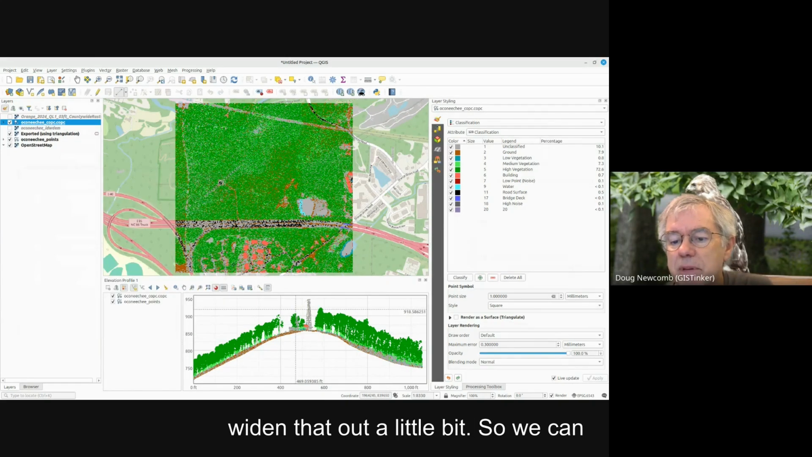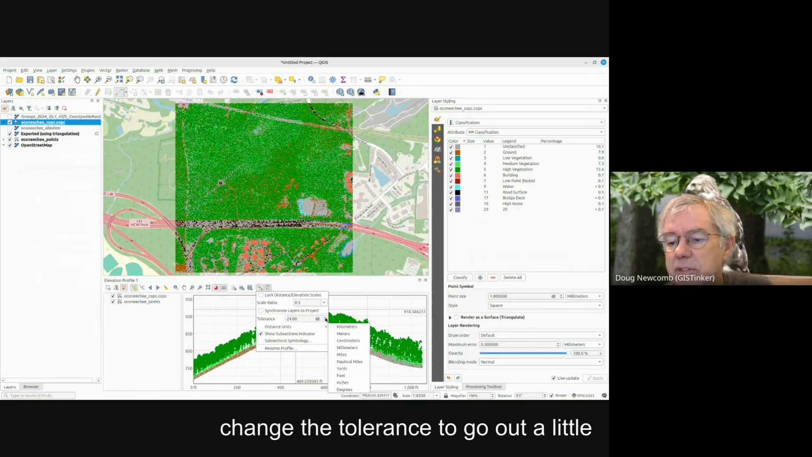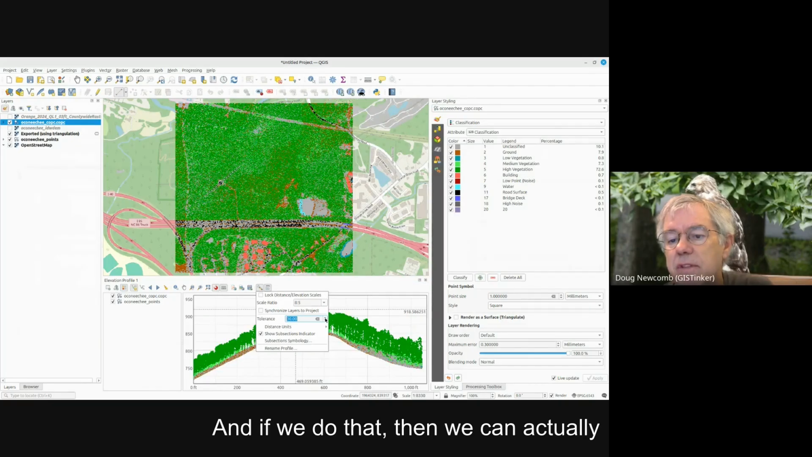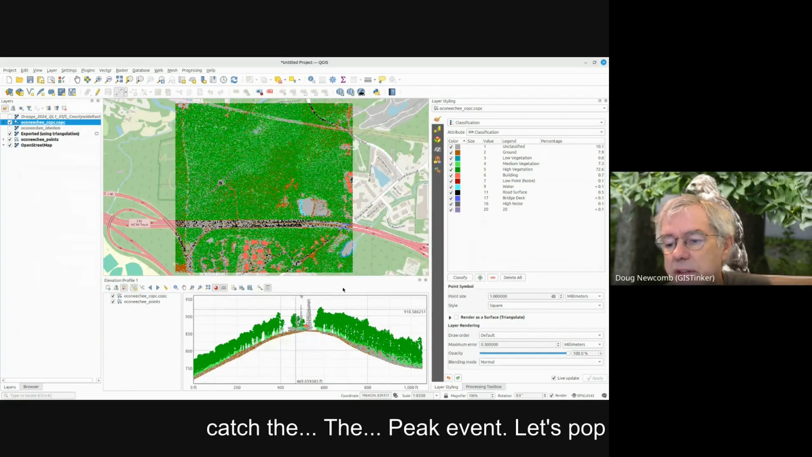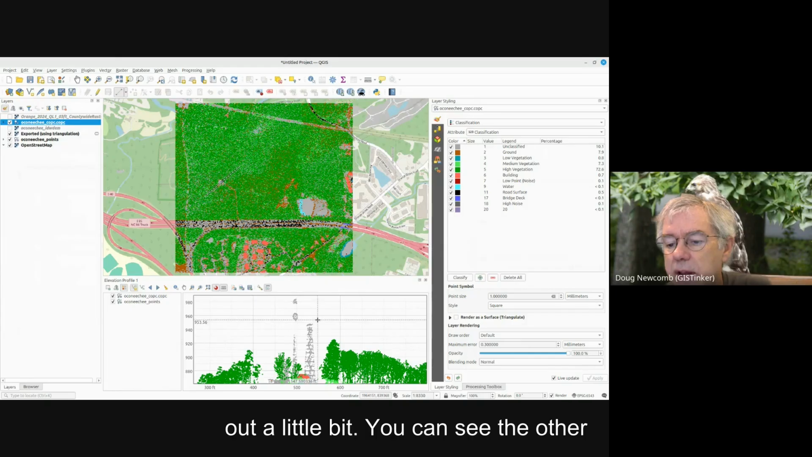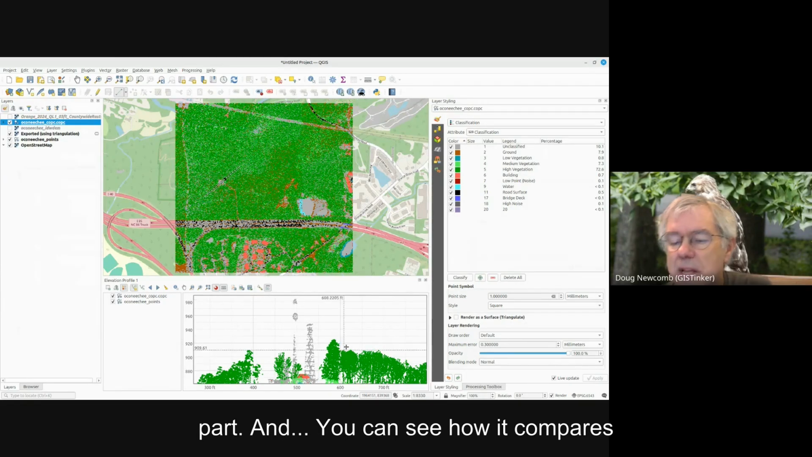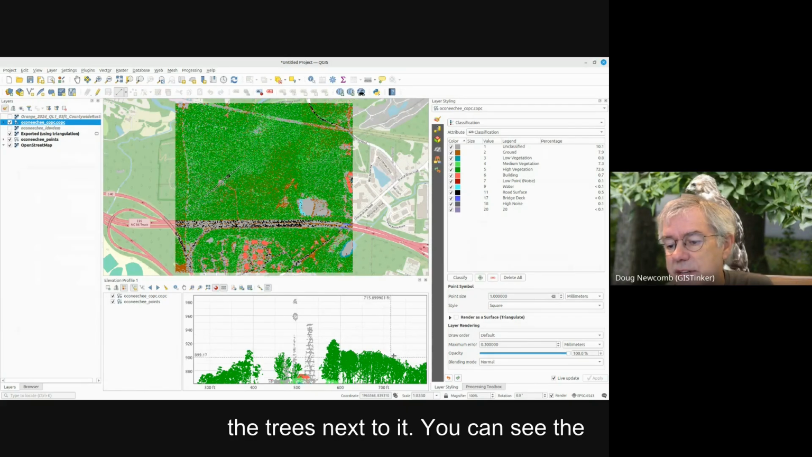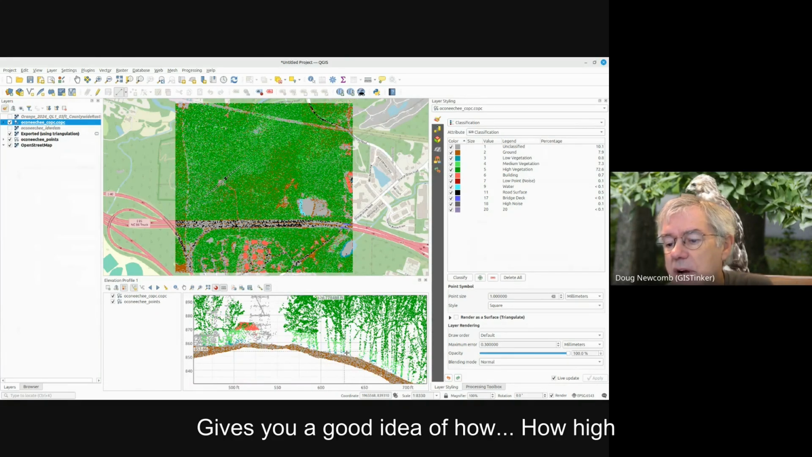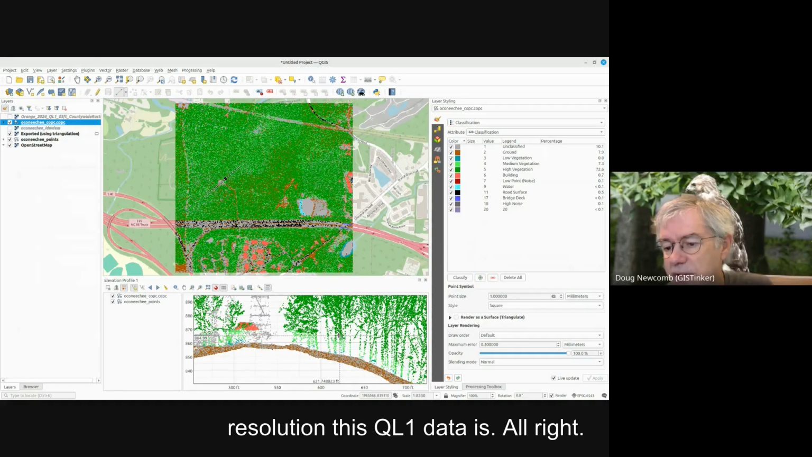We widen that out a little bit so we can change the tolerance to go out a little bit. And if we do that, then we can actually catch the peak of that. Let's pop out a little bit. You can see the other part. And you can see how it compares to the trees next to it. You can see the individual boles of the trees in the data. Gives you a good idea of how high resolution this QL1 data is.